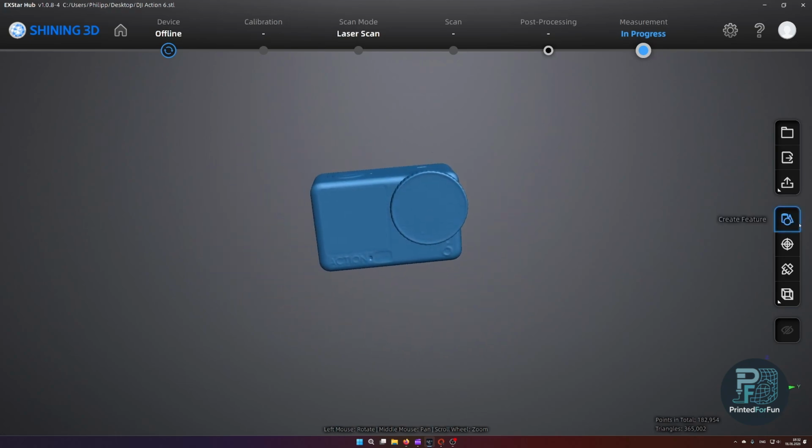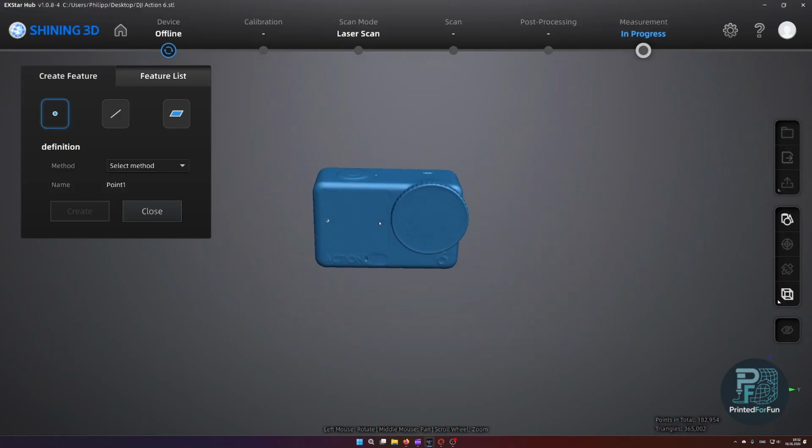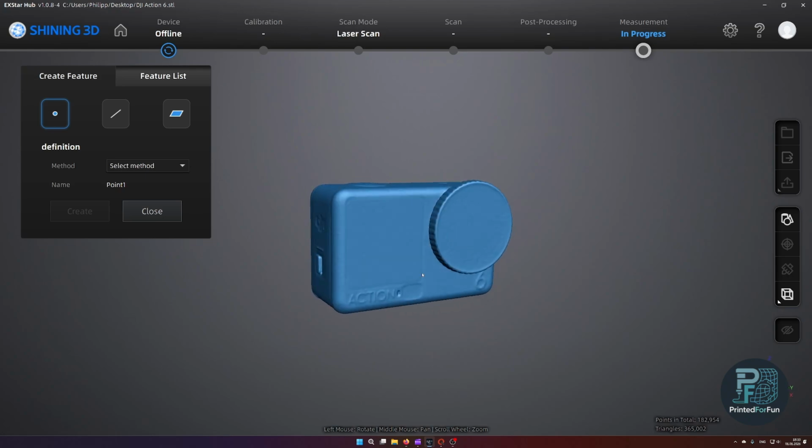So now first we need to create features. What do we need to align a model? Basically we need a plane, that's for the y and z axis most of the time. Then we need a line and a point. More easily you can also use 3 planes and then create the line and the point from the intersections between the planes and then from the intersection between point and line. So let's do it like this. Let's first create the 3 planes.